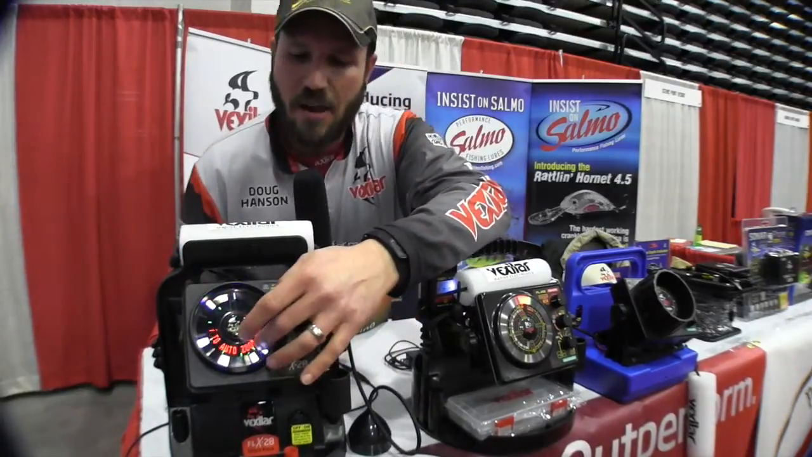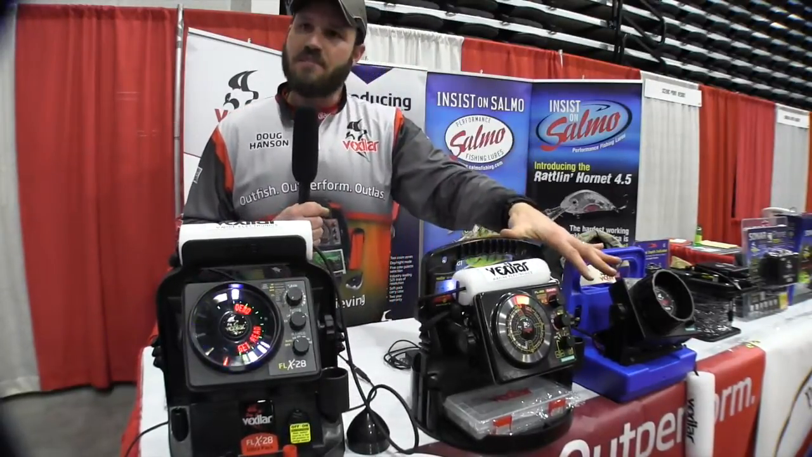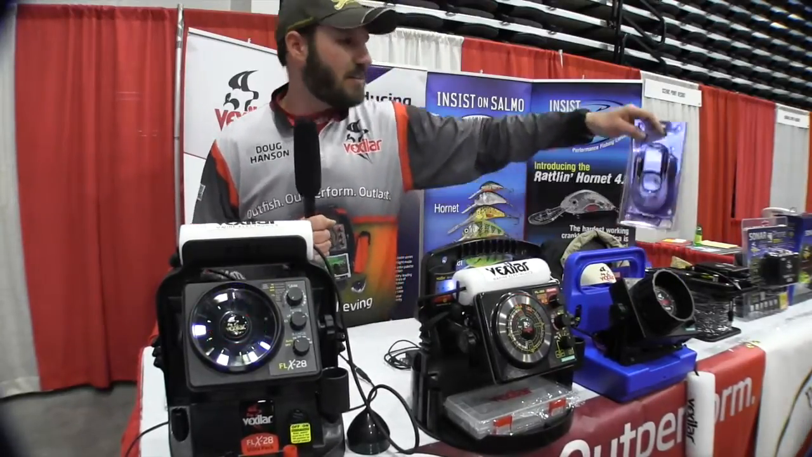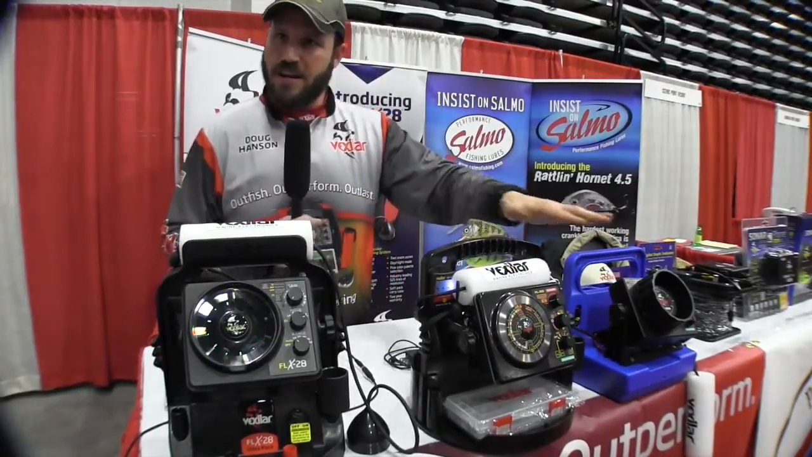Very nice to have, and the 28 has a digital display. So it's going to digitally display your depth. The other ones don't have that. Okay? You can put an aftermarket digital display on them. You can put them on any Vexilar you have. So those are the biggest differences from the 3 here.